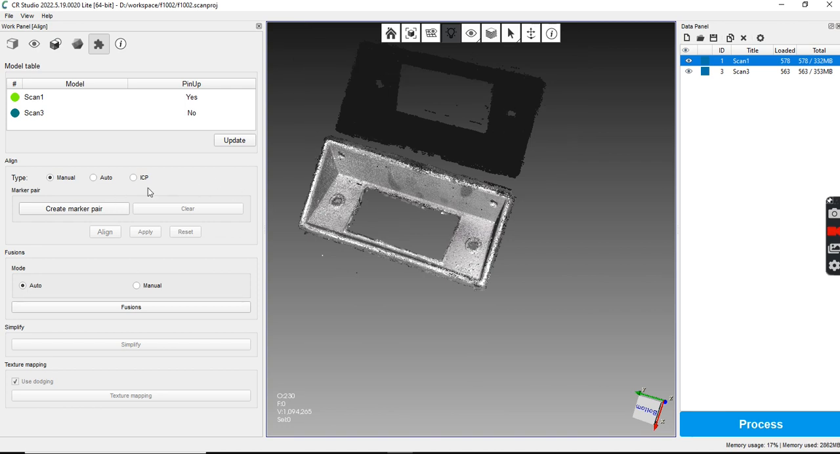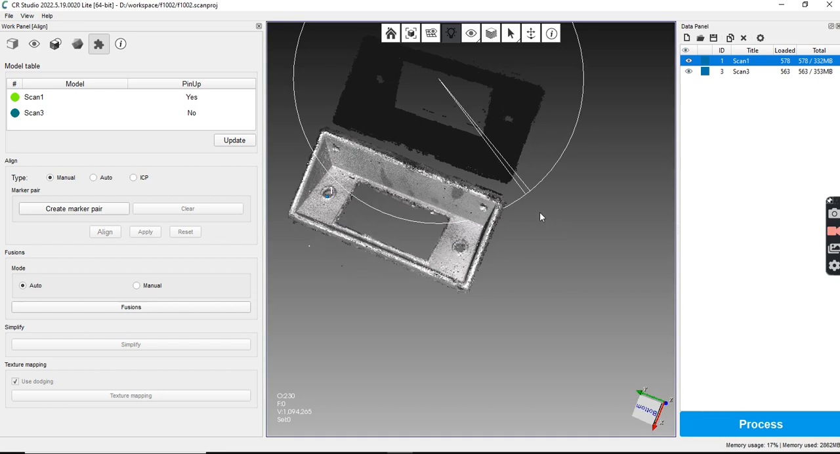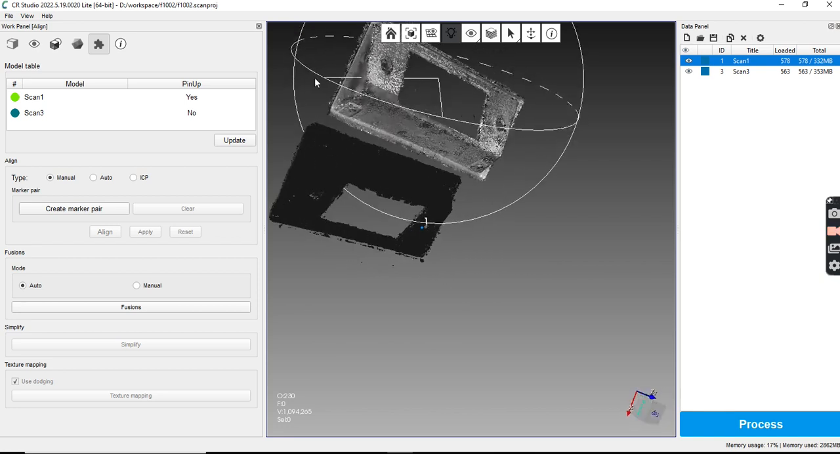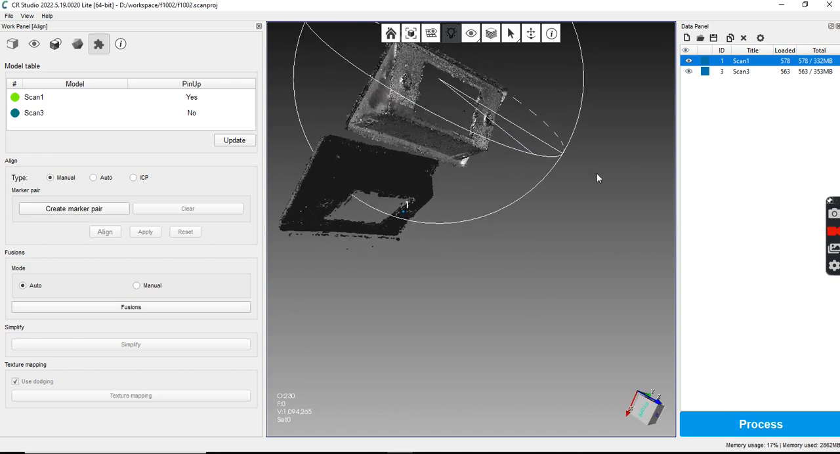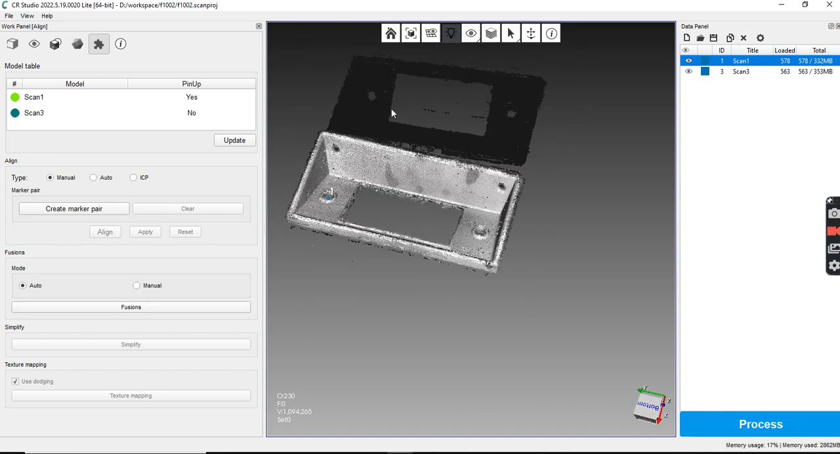So I'm going to create a marked pair. I'm going to right click here, and I'm going to actually, it is going to be right here.